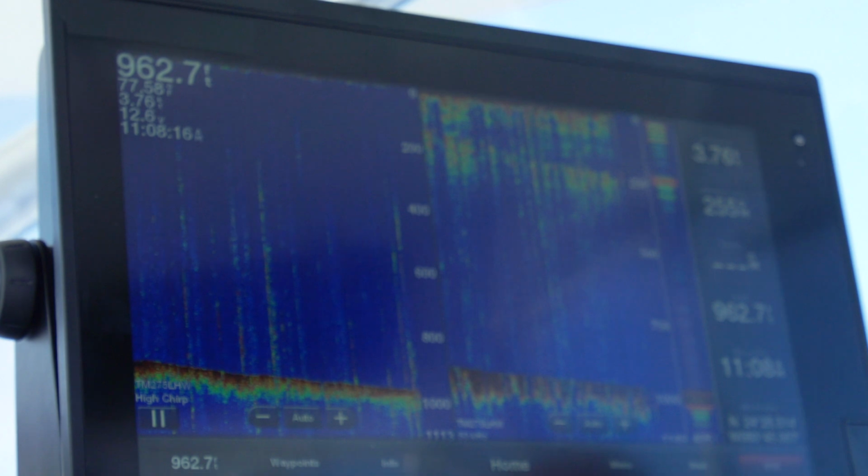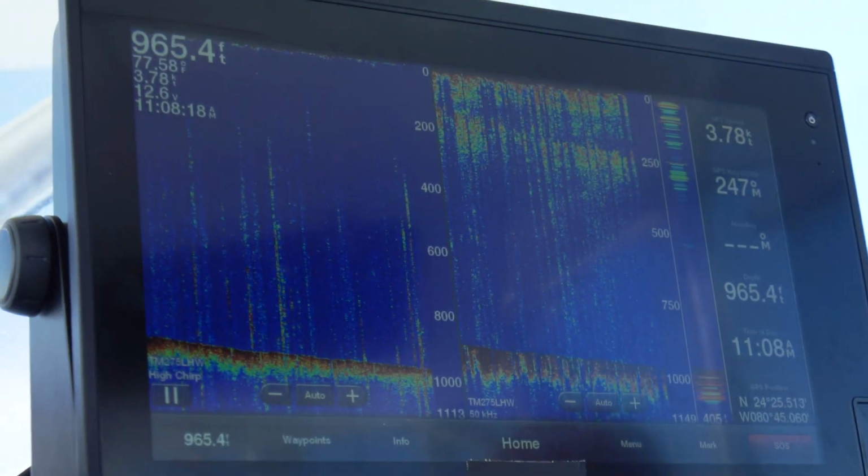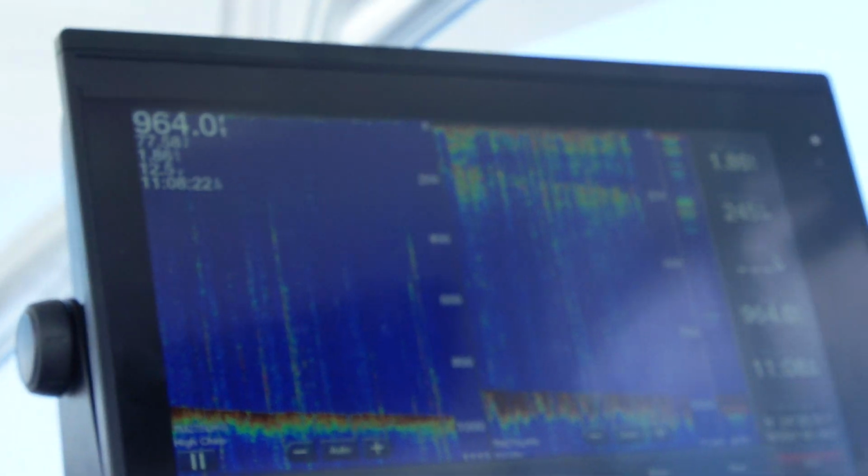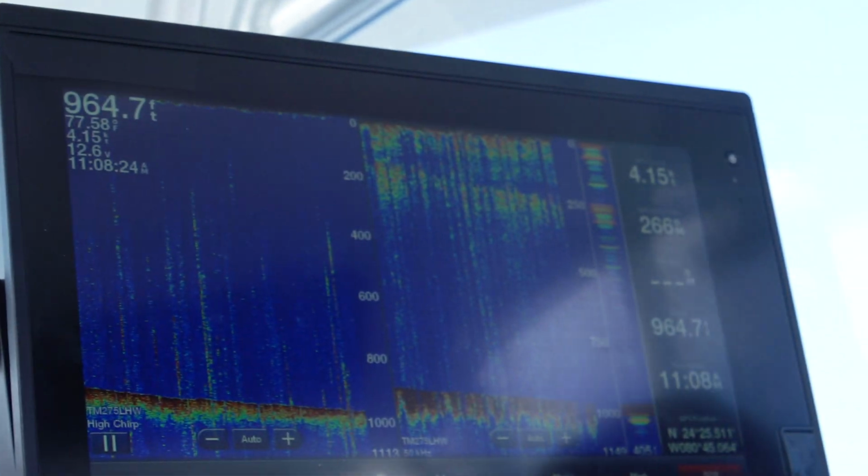It was very noisy right out of the box in all the auto modes, whereas high chirp was pretty clean. I didn't get the best fish target returns, but we did get good fish target returns. And like I said, I was really impressed with the bottom we were seeing at 1,000 feet on high chirp. I think that probably speaks to System A, as well as the Airmar TM 275 LHW transducer. It's just a really great transducer to work with.